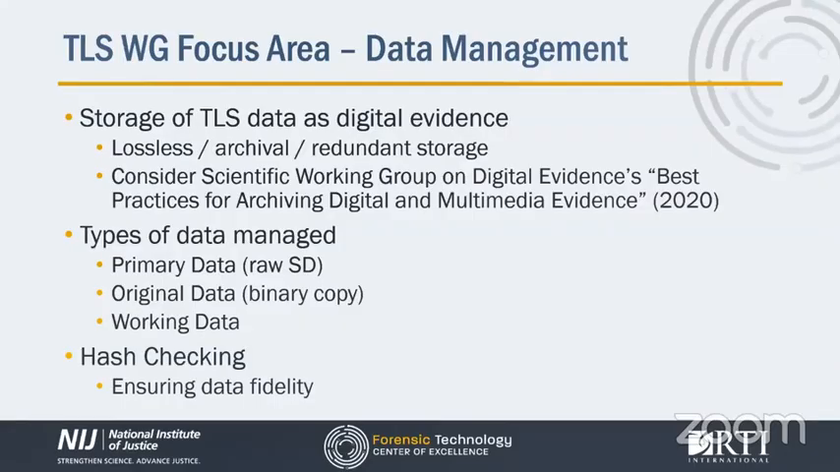SWIG-DE suggests that at a minimum, at least 2 copies of the primary TLS data are created in case one fails. It is recommended that 1 copy be kept at an off-site storage space to better protect the data. If that's not possible, the data should be stored on archive quality media to ensure proper protection.